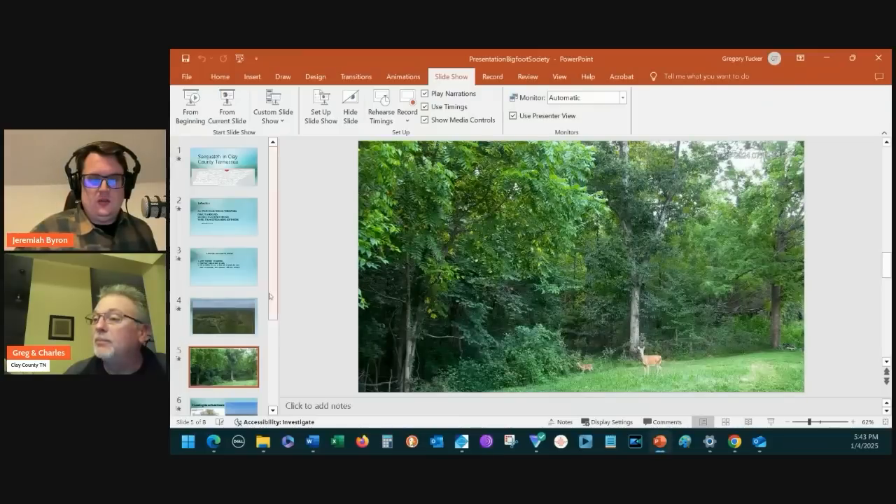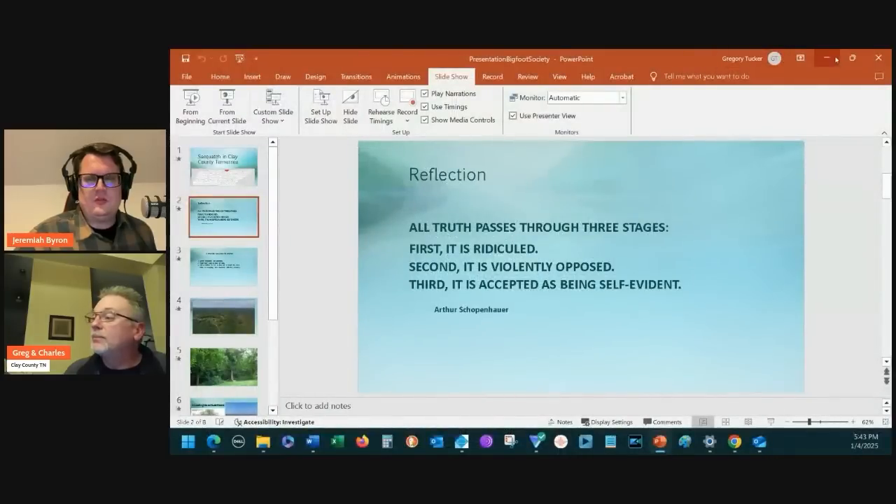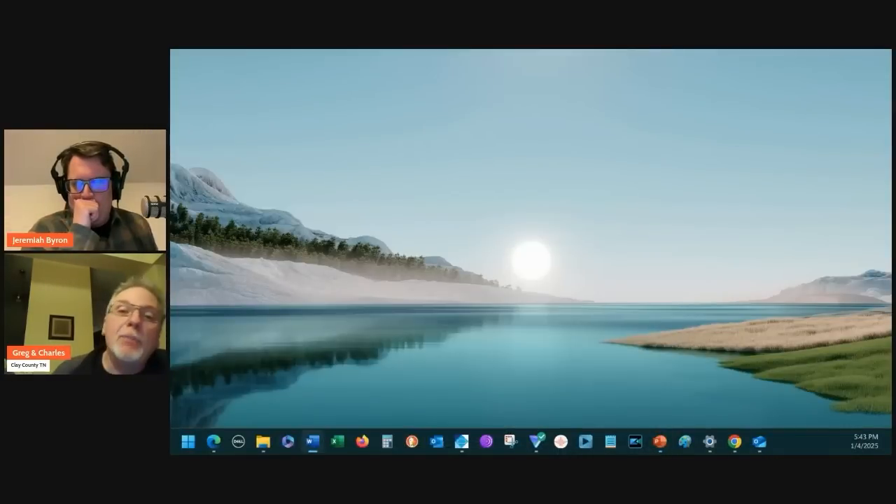It sounds like your plan is to continue with this property and to continue looking at evidence, trying to gather. But yeah, just imagine what could come from it if there was more improved technology that would be able to be used. Sure. Yep.